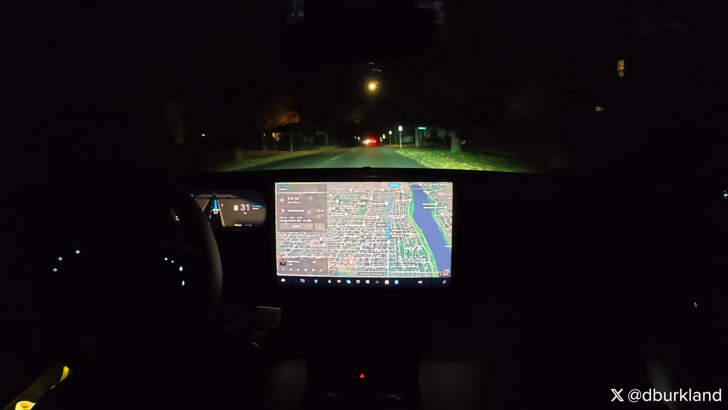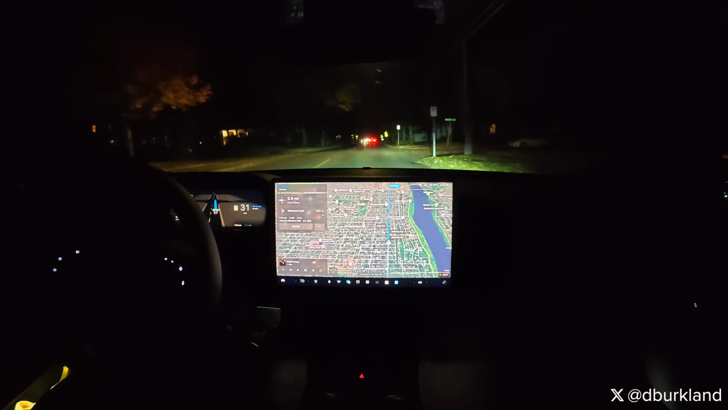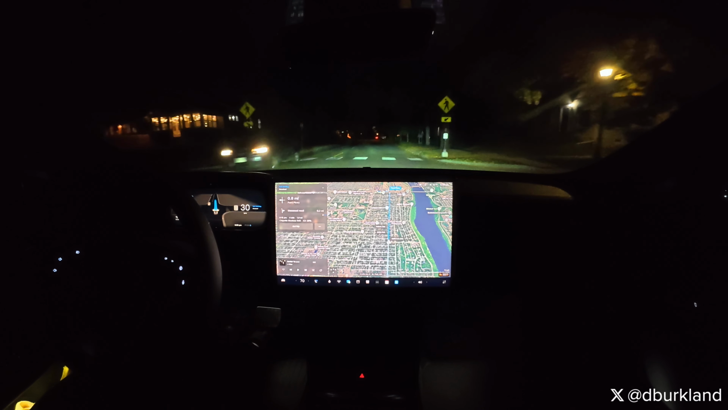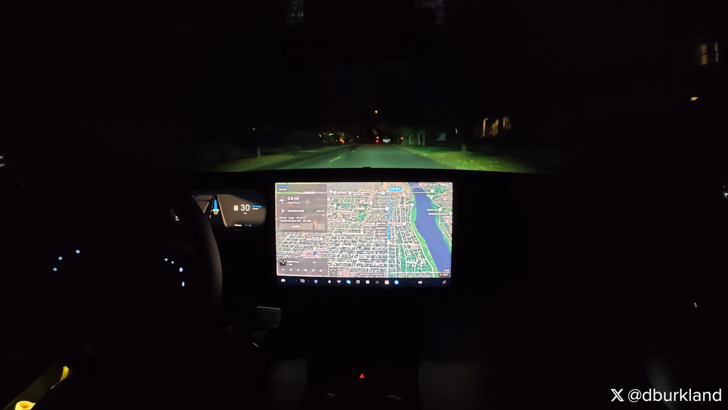So, what I really like is when you're coming around a couple cars that are waiting to turn, and you can't really see the oncoming traffic yet. The car will confidently go around to the right, and then it slows down just a tad to make sure nobody's cut in front of you. And it's always done that in a very, very safe manner. And it's great because it saves time as well.